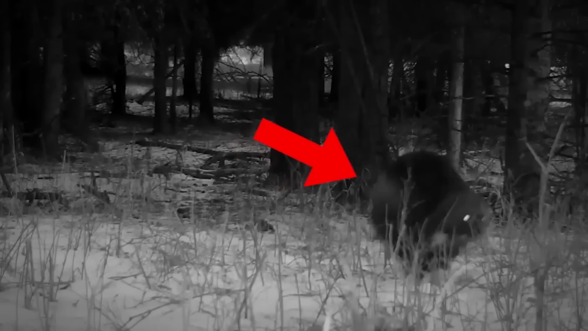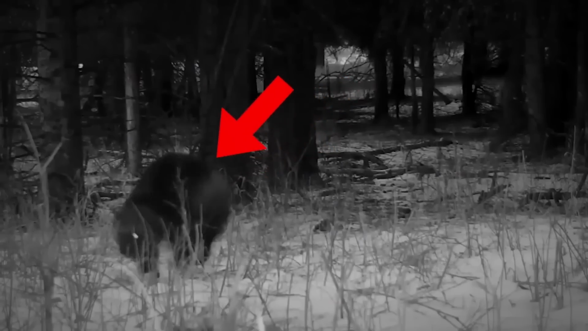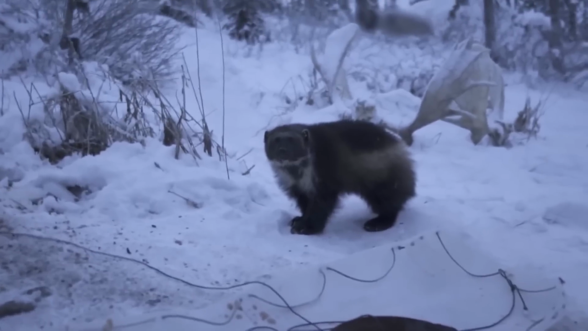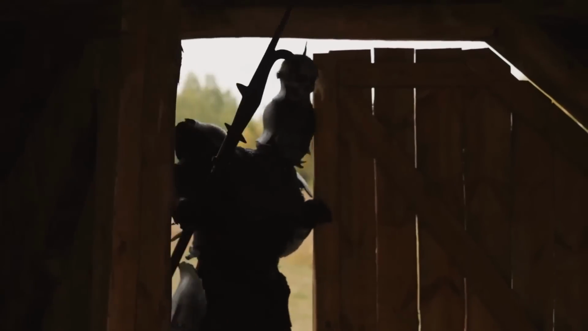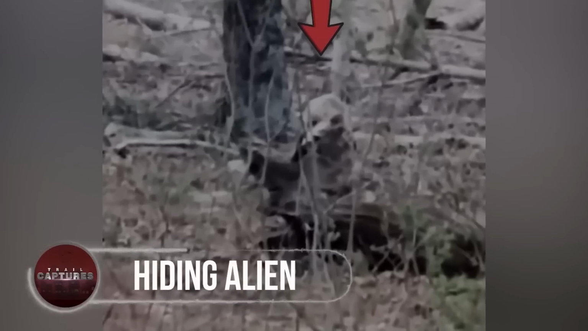Capturing a Wolverine on a trail cam is like striking gold, and scientists treasure every moment to understand this enigmatic creature's elusive habits. They dwell in low densities and remain largely solitary, making their encounters scarce. Witnessing a Wolverine on a trail cam is like peeking into the hidden realms of a mythical world, nature's best kept secret.